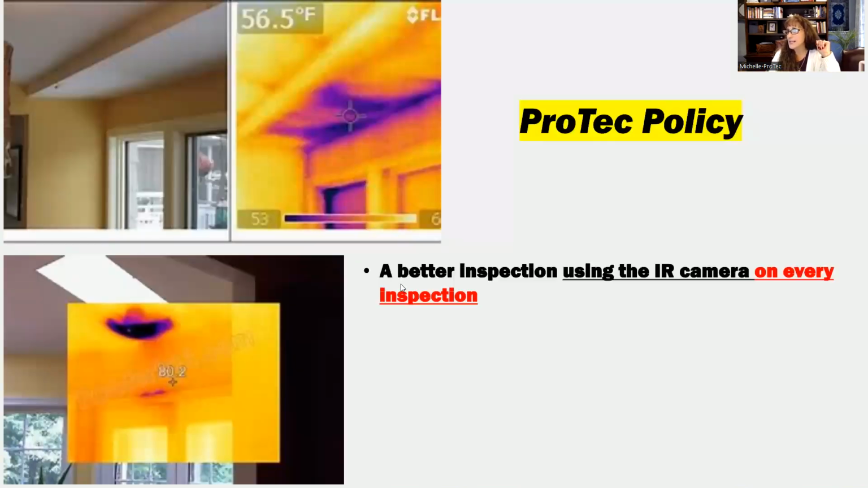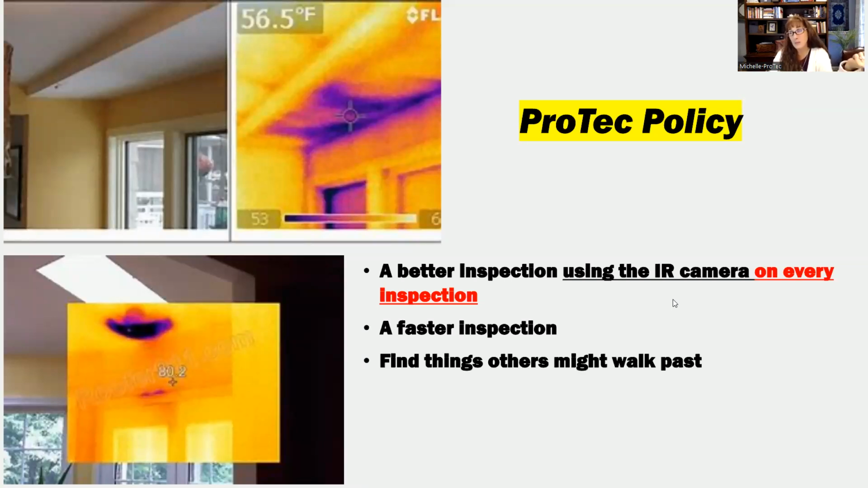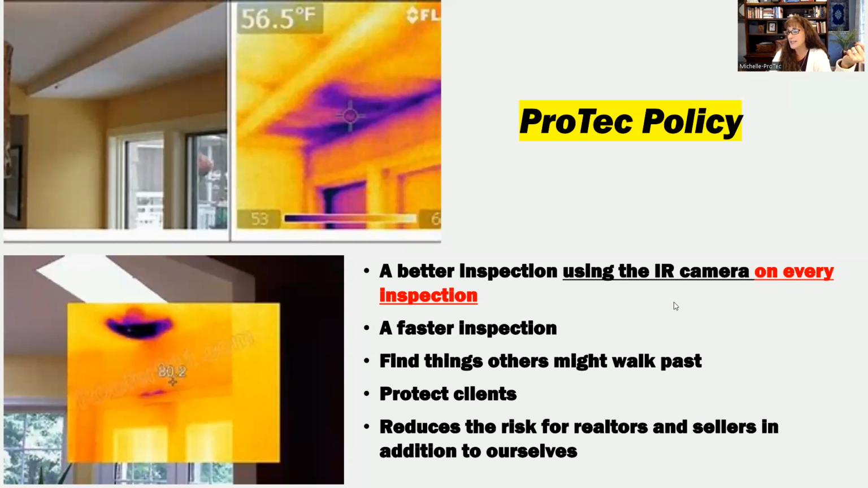So our policy is a better inspection using the IR camera. We use it on every inspection. It makes for a faster inspection because we don't have to walk around with the moisture meter everywhere. The camera does it quicker. It helps us to find things that other people might walk past, and it helps protect our clients, and it reduces the risk for the realtors and the sellers in addition to ourselves reducing the risk.